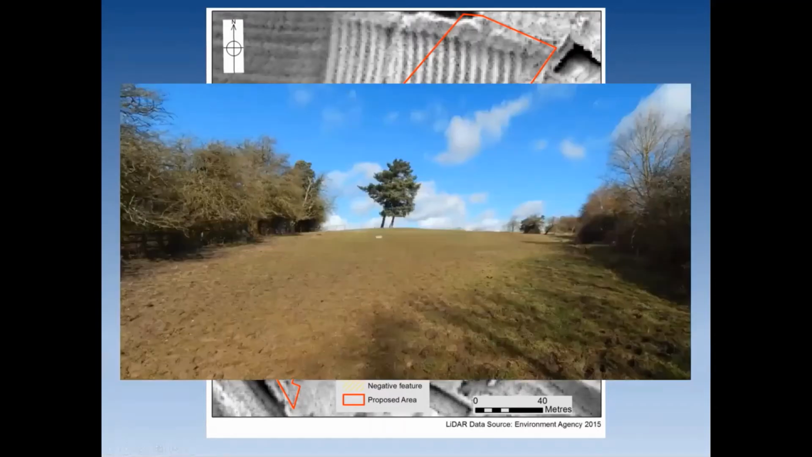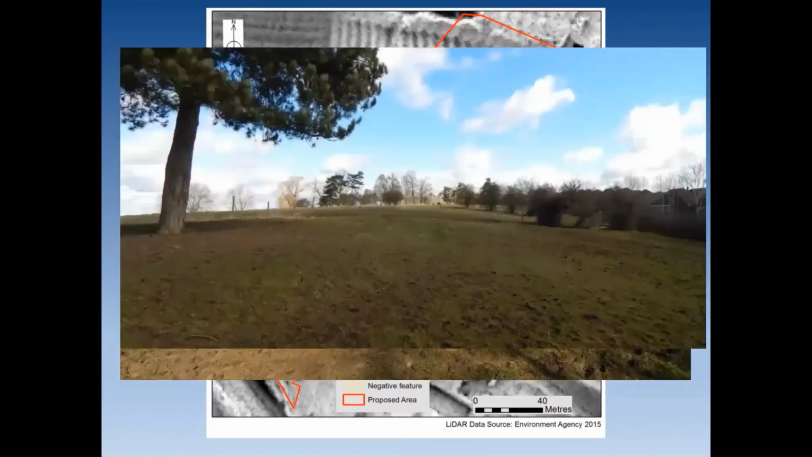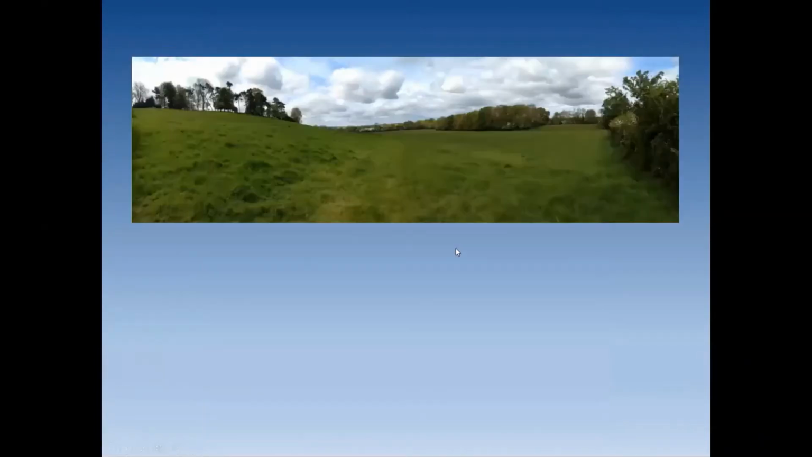That's a kind of picture looking up towards the mound. There's another photo of the kind of landscape, which will give you an idea of what the ground looks like. You can kind of see a bit of a mound there, I think. That all works quite well. And there is the broader view of the topography.